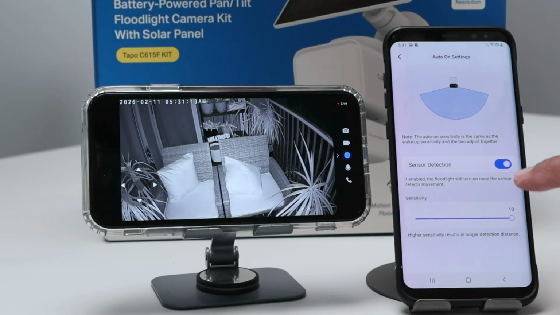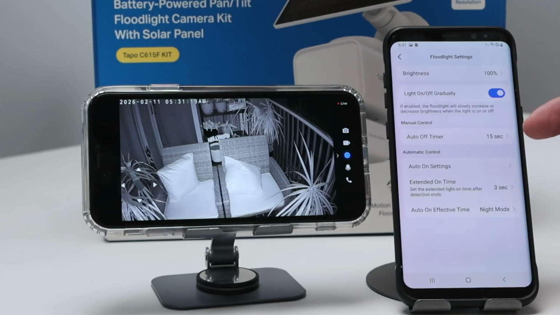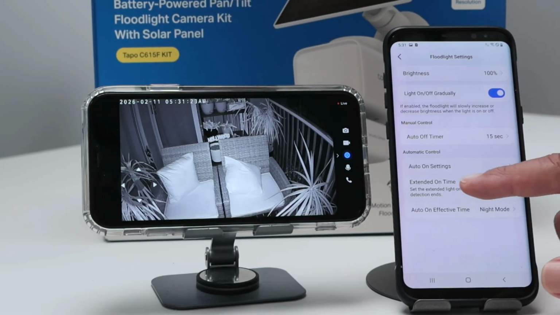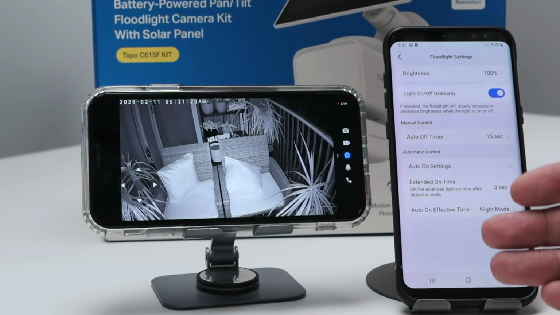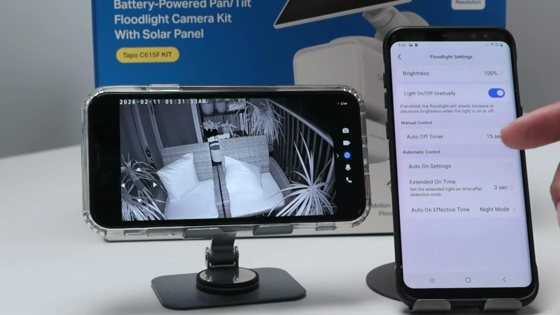So basically the sensor detects when somebody approaches the camera, then the floodlight is going to turn on and it stays for 15 seconds. And then it's going to turn off gradually. And the extended on time, basically 3 seconds here, is the time when the camera is going to detect somebody. And if there is no detection anymore, after 3 seconds, it starts the auto off timer, all right?